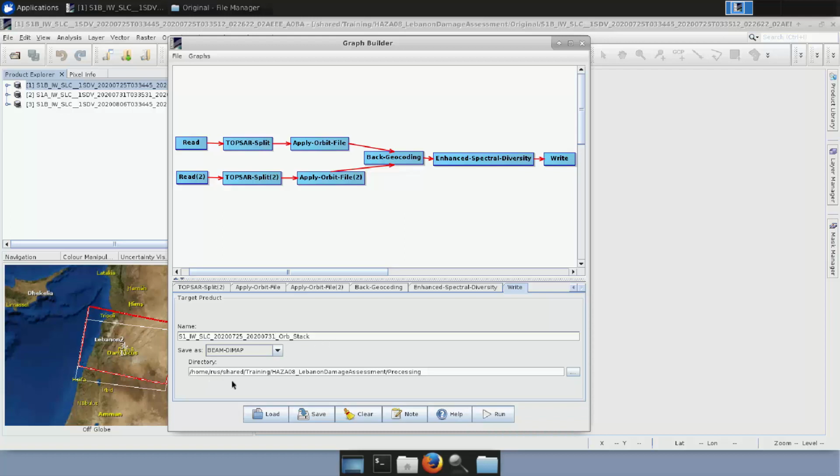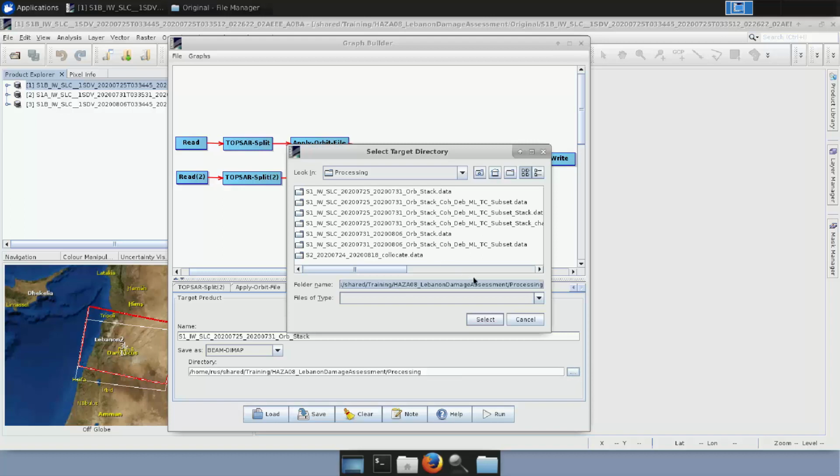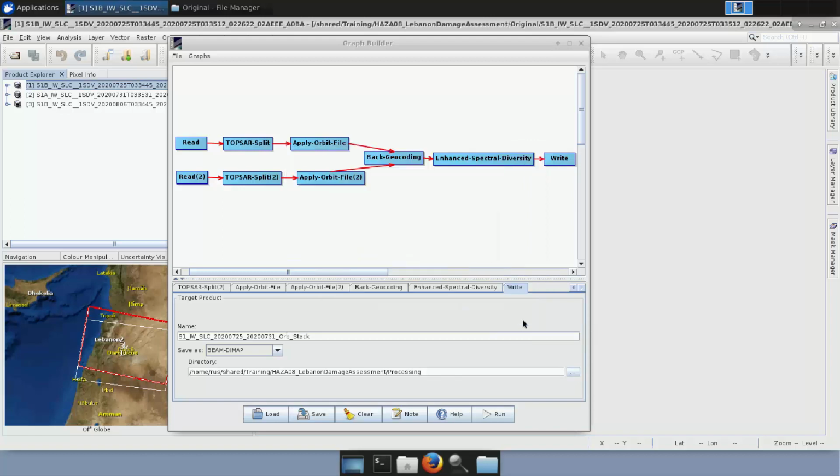And I will choose here in the directory the folder that I have under HAZA08 Lebanon Damage Assessment, the processing folder. I just click here and I select the one I want. I click on Run and I get the result appearing on the left side here on the Product Explorer.